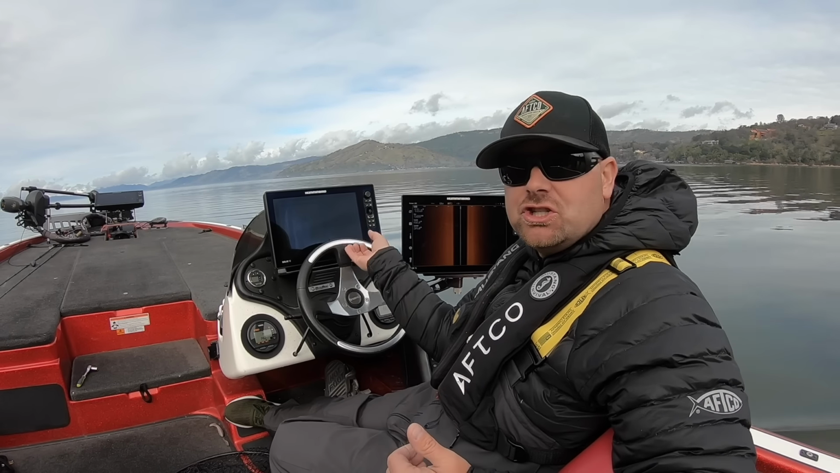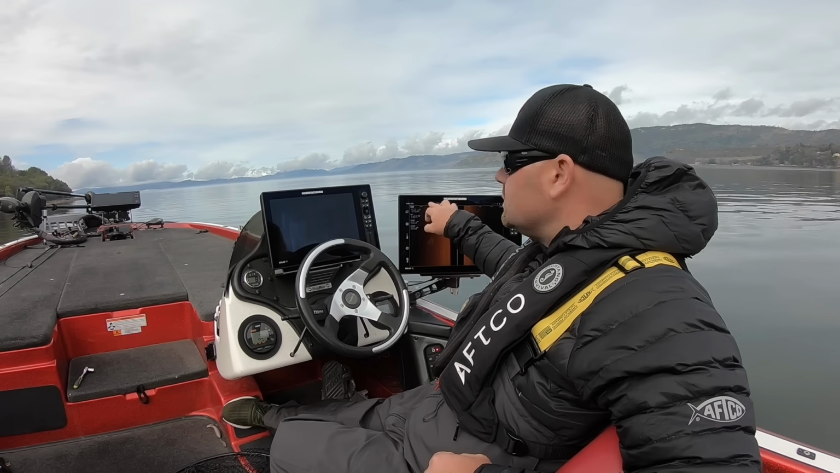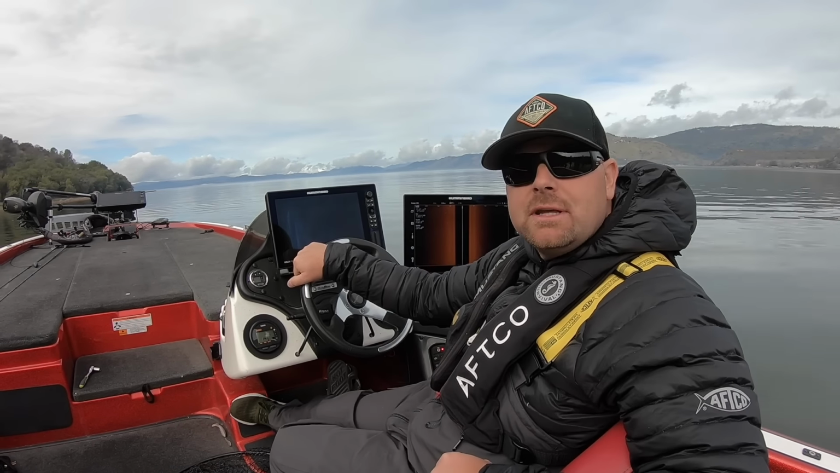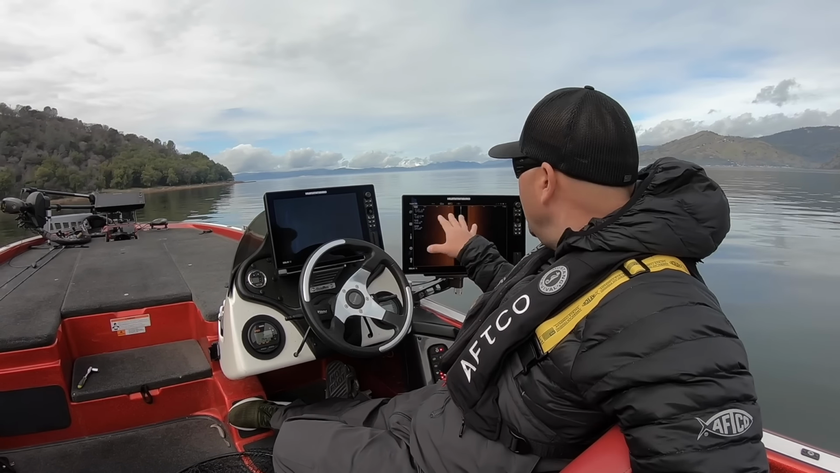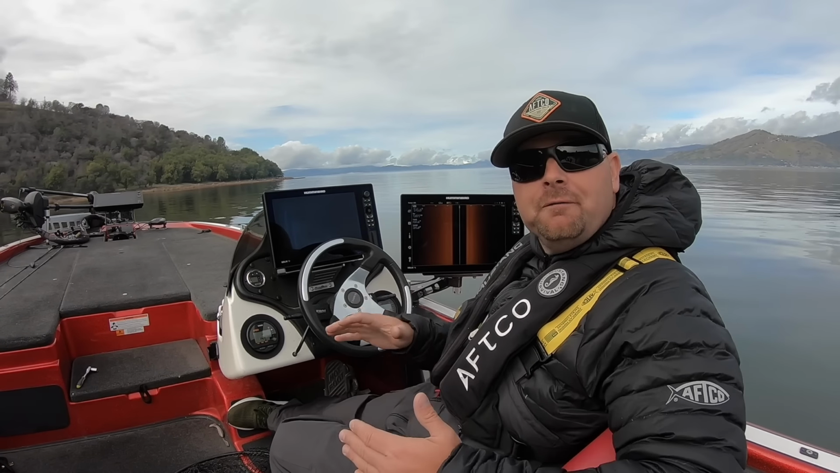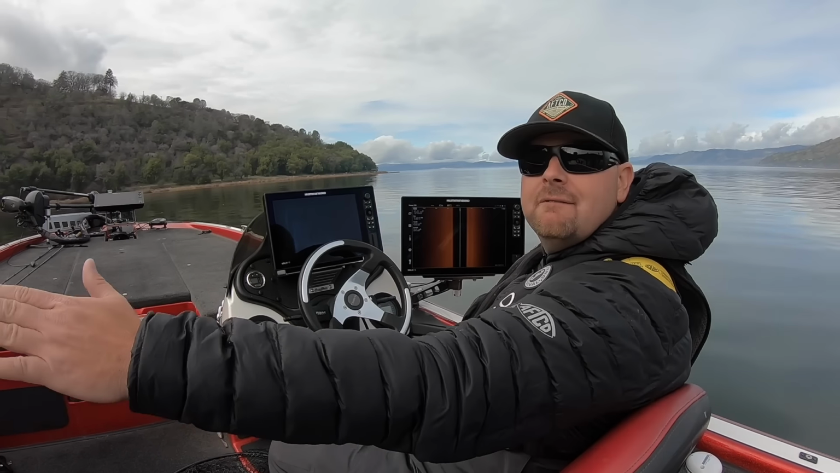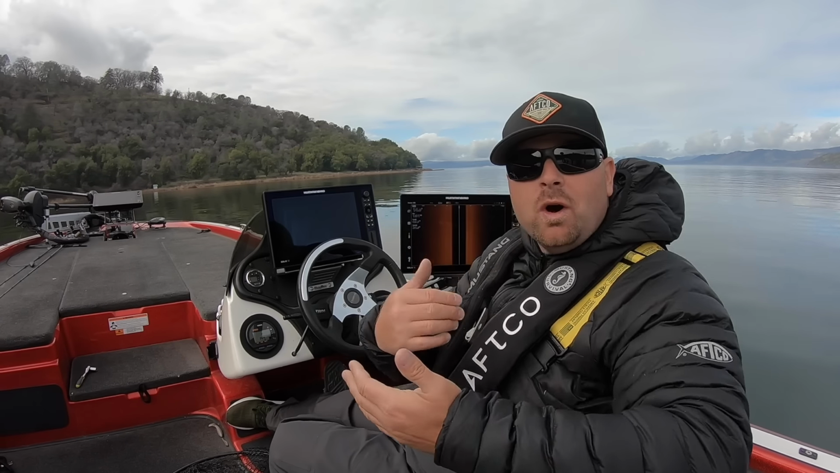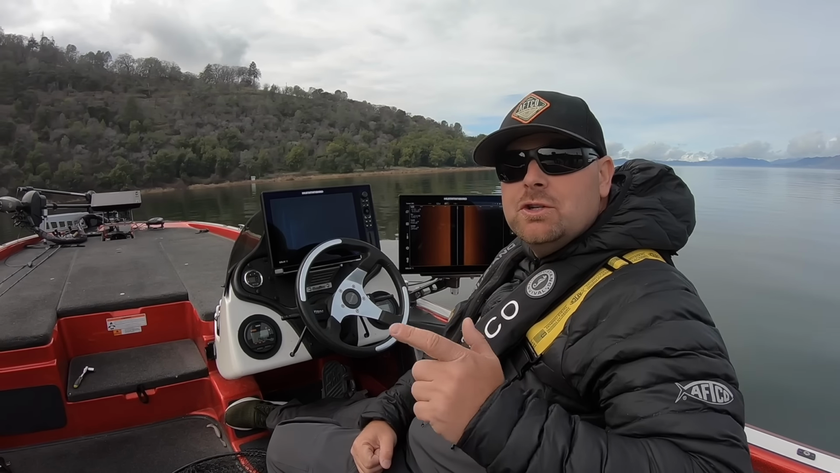For those of you guys that like to fish shallow, I would typically keep my transducer set to 800 kilohertz. That is going to give a more detailed picture than the 455. So the 455 is more broad, more powerful for searching vast areas. Once you want to key in on a spot and really get that detailed picture, we'll go to 800.